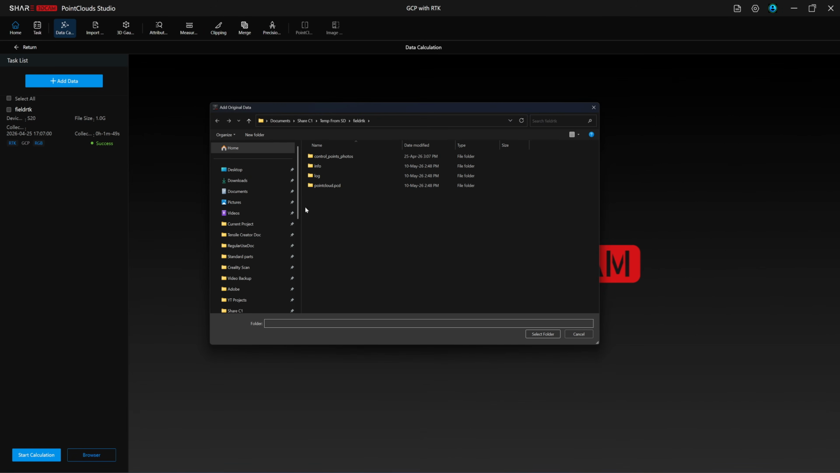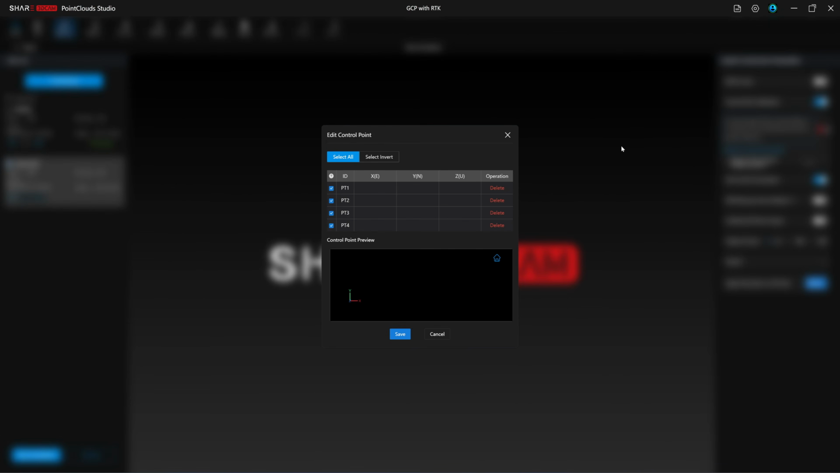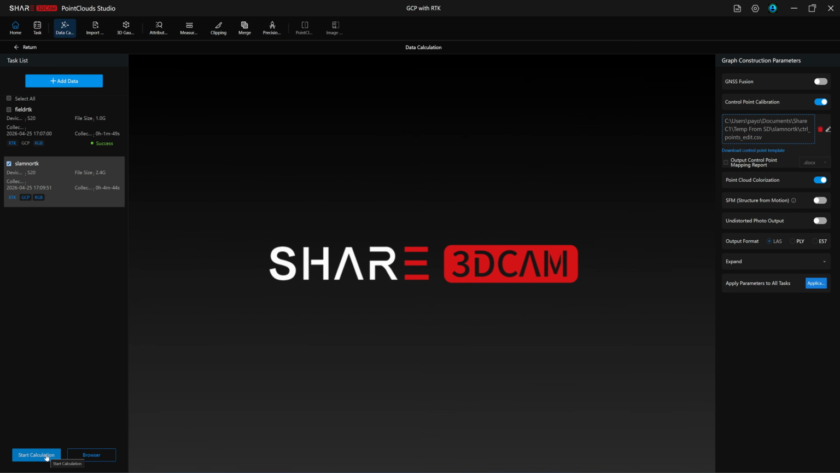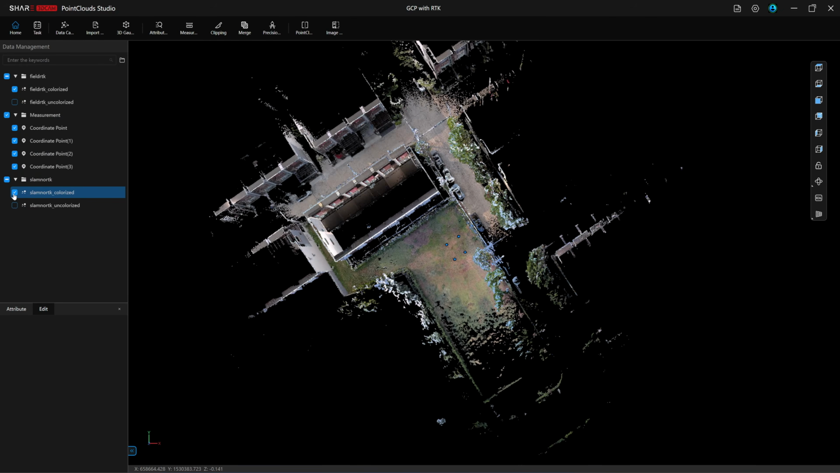In the same project, I go back to the data calculation, add the second scan, and process it. This scan will be aligned to the first one we already fixed with RTK. Enable the control point function, click the edit icon, and then copy the coordinates from the notepad into the GCP table. Then I click Save and start the calculation. Now the second scan has been successfully aligned to the first one.